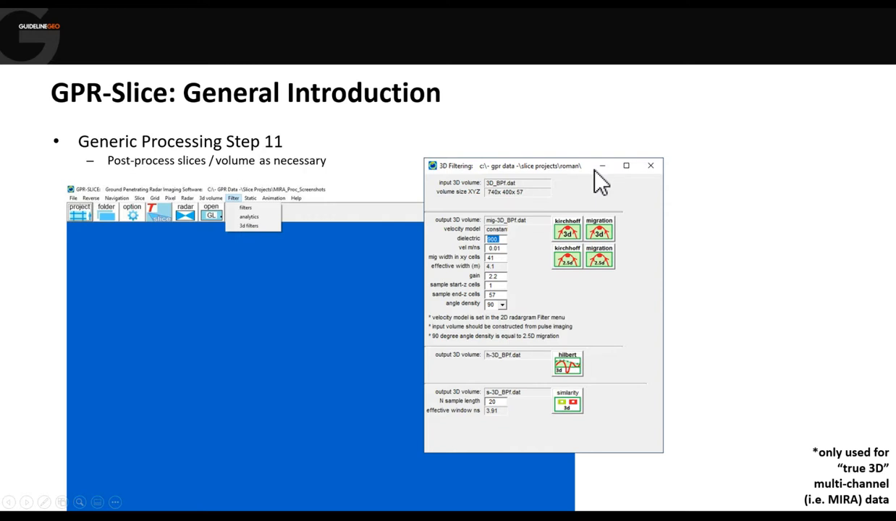For the 3D volume that we've generated from our multi-channel data, we have a separate set of very specific processing tools that allow us to apply filters in 3D. And those filters include 3D migration, and we can either do true 3D migration in all directions, 360 degrees, which is very slow, or we can choose to do a 2.5D migration. So that is just migrating data inline and cross-line, so in two directions, or somewhere in between.